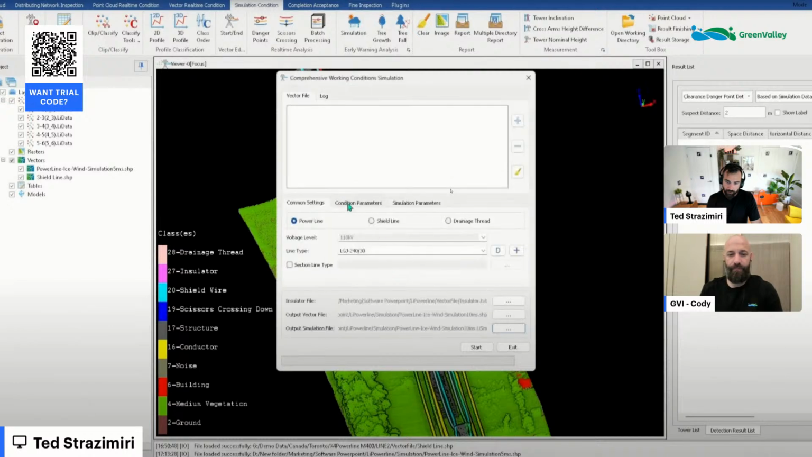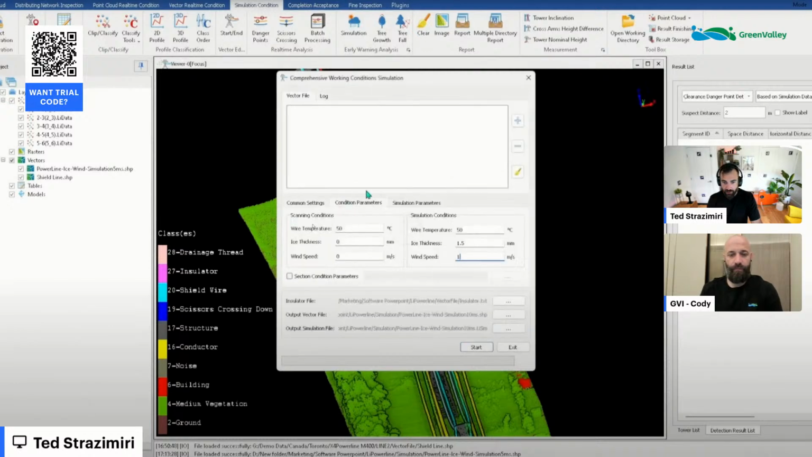Very cool. So you're loading those up, and then conditions. Here's what you can adjust. So the wire temperature, right? That will cause it to expand or contract and sort of sag more or less. And then the conditions that you are simulating. So how it was captured and where you're going with the simulation.